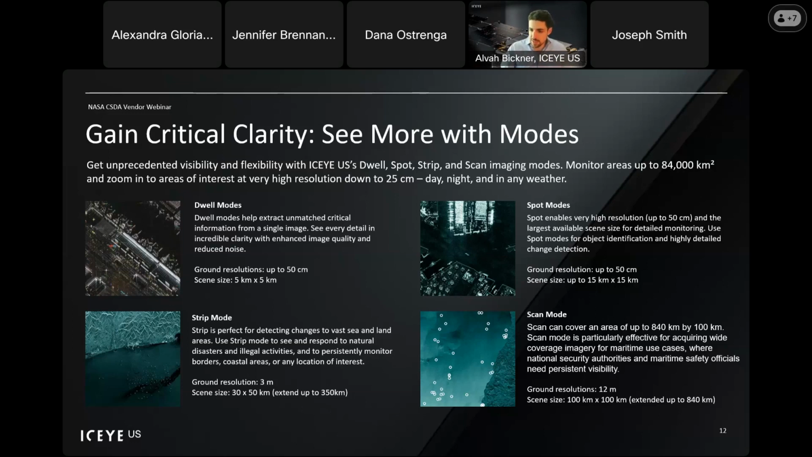This also allows us to get a colorized sub-aperture image, which we'll talk about here in a second to show an example. And it also allows us to provide a video product, which stitches together those 25 to 30 seconds into a moving GIF or MP4 video that can be utilized by analysts to help look at what the image is showing them. The ground resolution of this can go up to 50 centimeters, and the scene size of this is at a 5 kilometer by 5 kilometer.